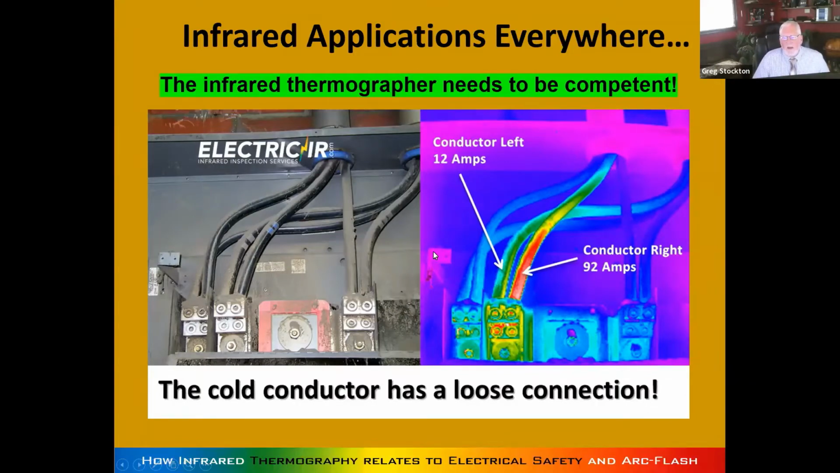We will get back to this picture, but as you can see, the cold conductor in this case is so loose that you would think, looking at infrared, oh, the hot one's loose, but in this case, it's not. The cold one is the problem.